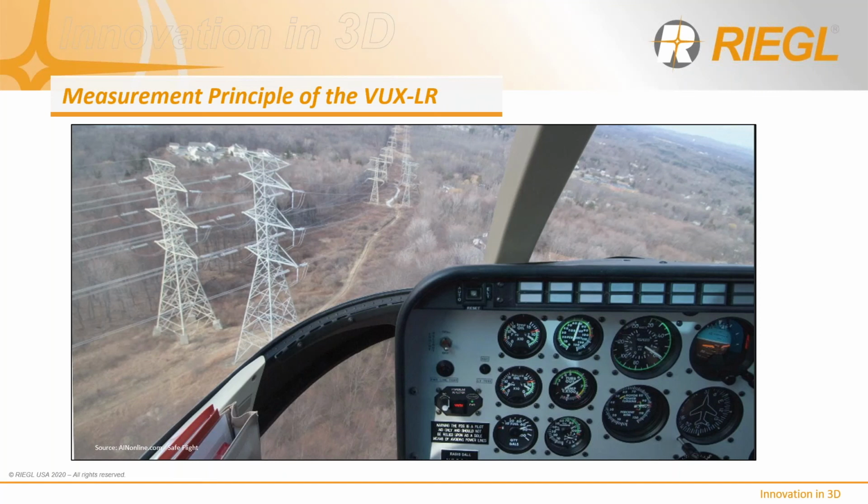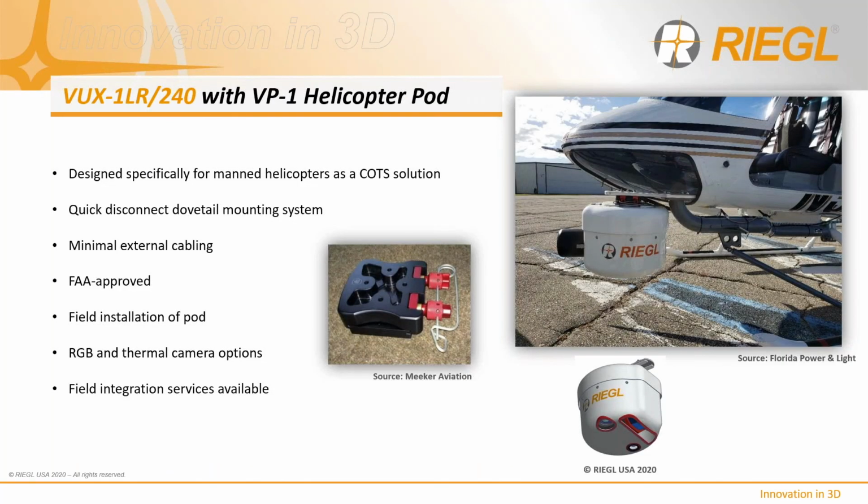The VP1 is a carbon fiber pod designed specifically for the rapid dismount on any rotorcraft equipped with a dovetail mounting system, which we can of course provide. Like the VUX 1LR, the VUX 240 is fully compatible with our VP1 pod for a plug-and-play helicopter installation.